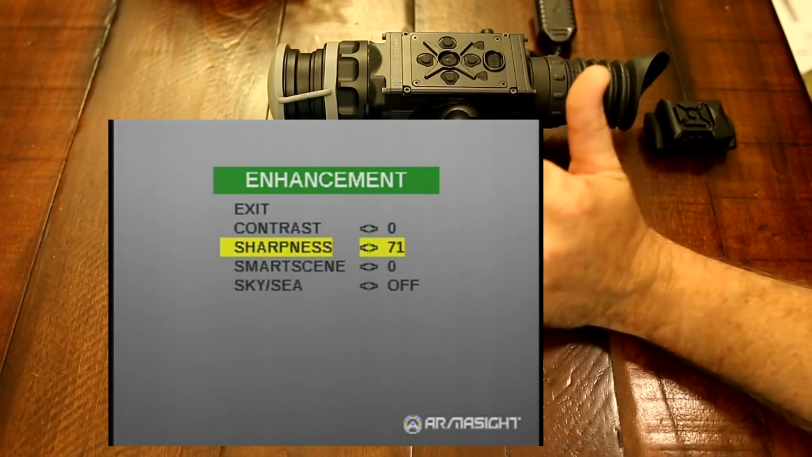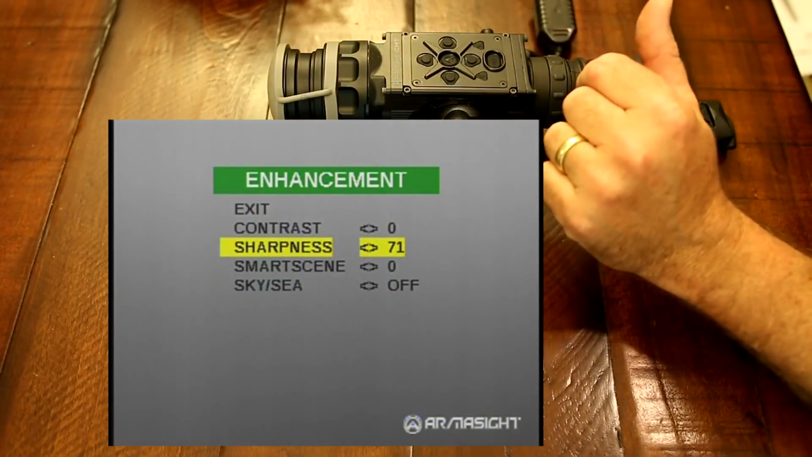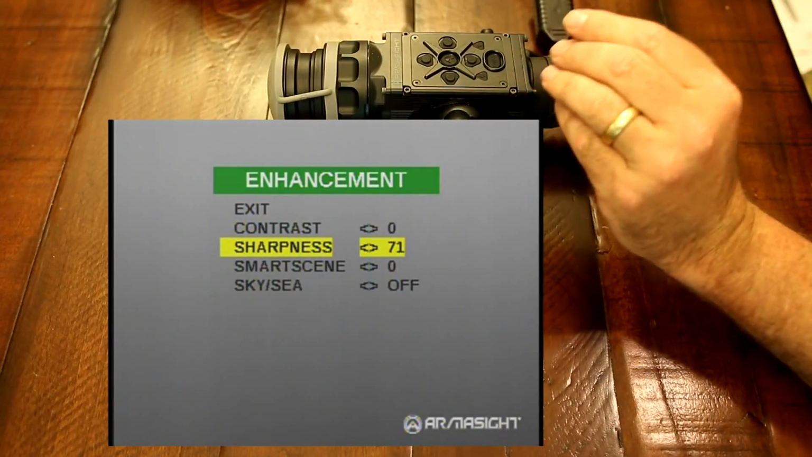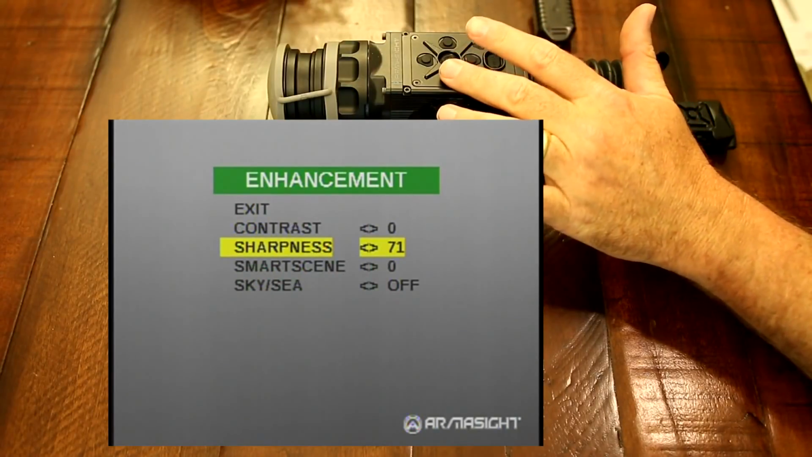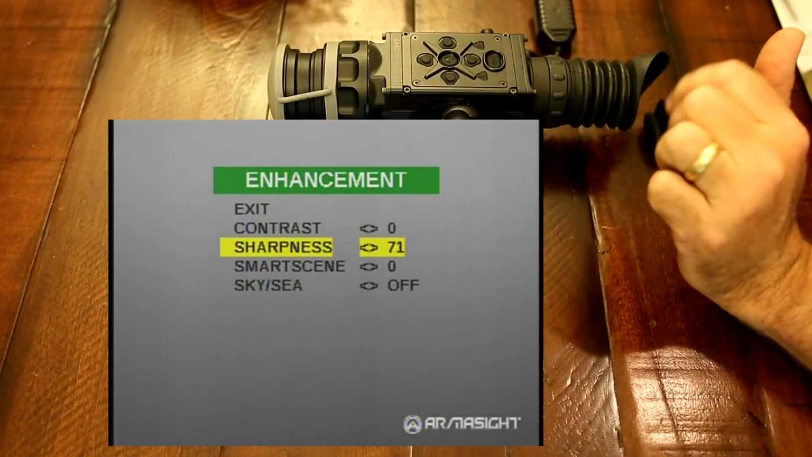Of course, the next on the menu is your sharpness, and this is for anybody who's used Photoshop or anything like that. It's basically the same thing. What this does is enhance the lines and really make the sharpness come out on your image. This goes from -20, which is very soft, to 100, which is very sharp.